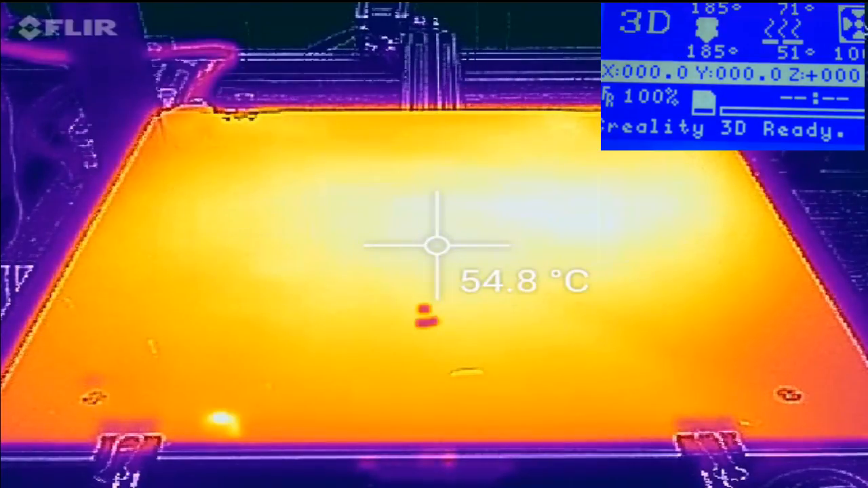So you can see we're up to about 54, 55 degrees C. On the controller we're reading about 52 C, and so it's still progressing along. It will take a while for a bed this size to heat, especially since it's using DC. Pretty much at this size, I would really suggest using an AC type current, or what a lot of our European colleagues refer to as mains power. But this is kind of a big bed to be heating up with DC.